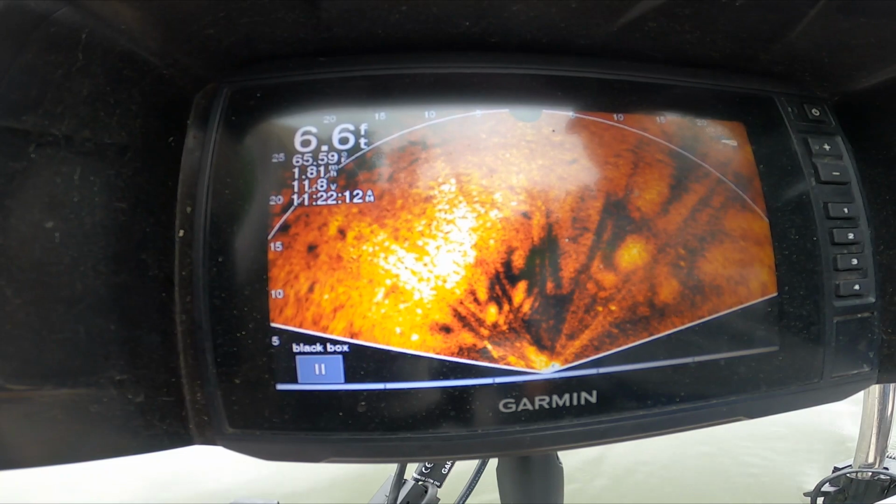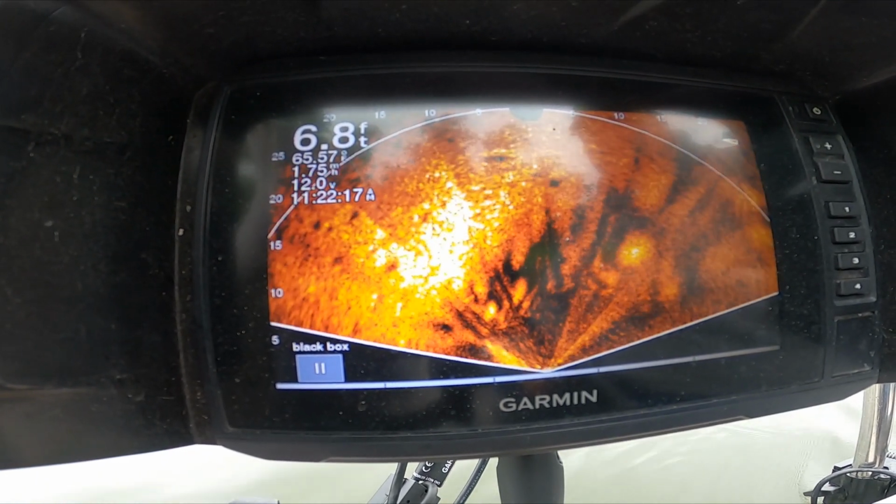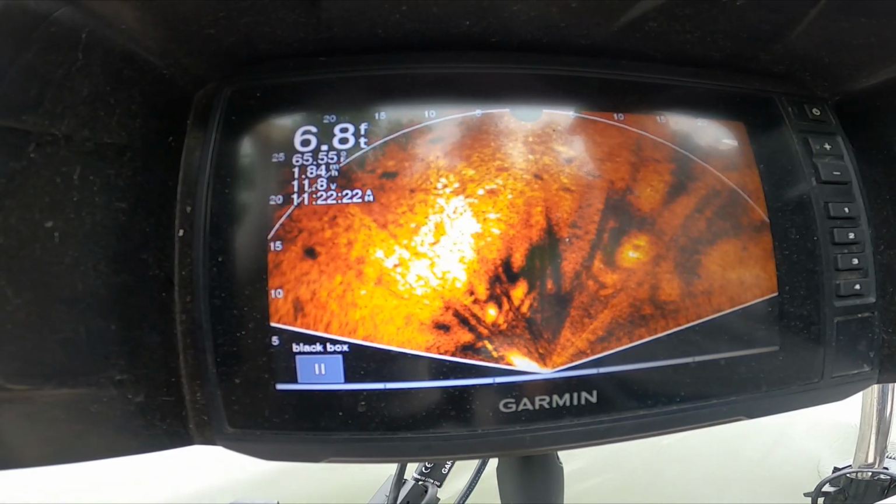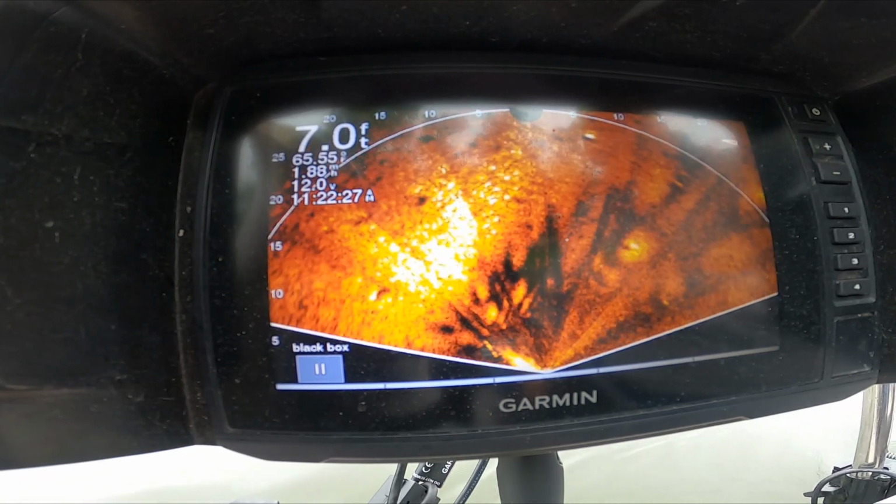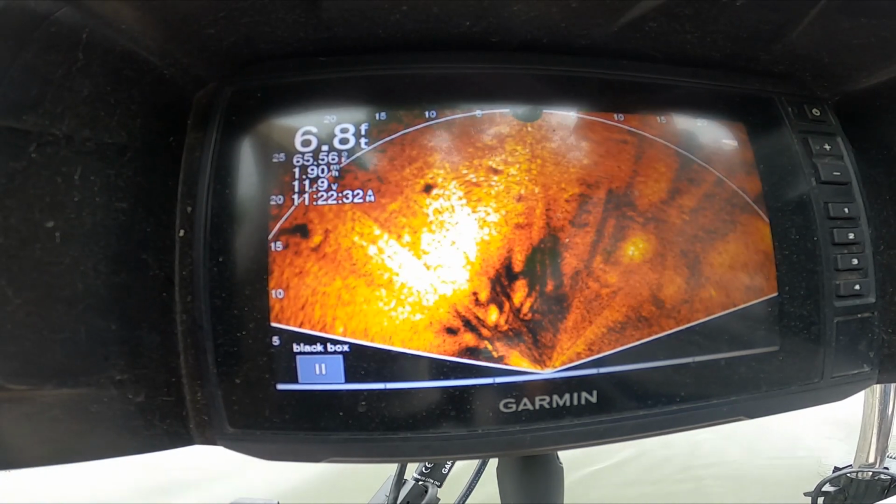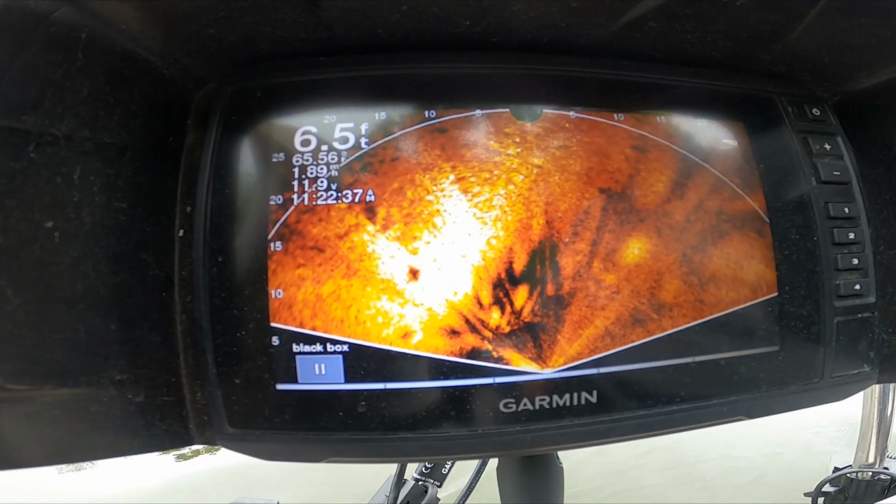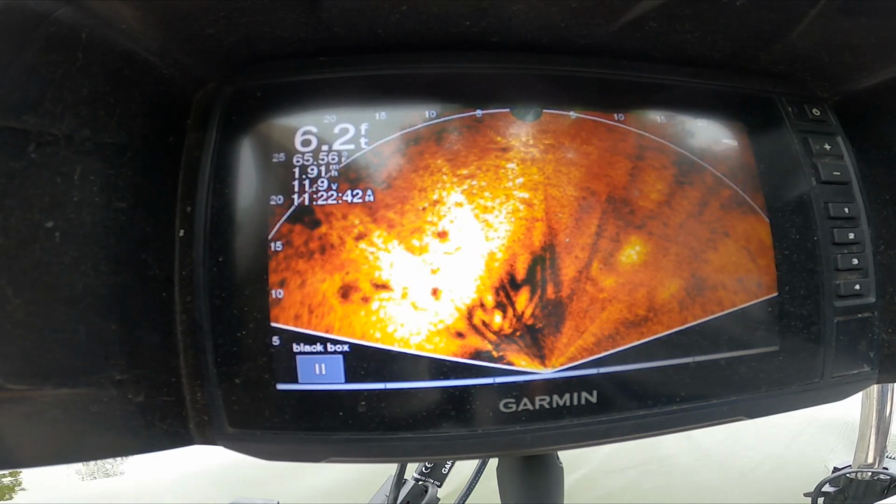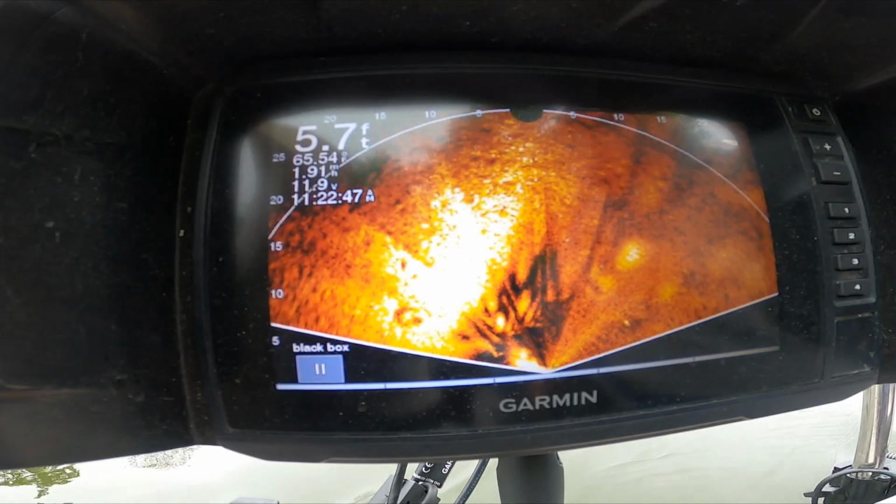I'm using my trolling motor. We're doing almost 2 miles an hour right now. Once I get up in this channel, we'll slow it down. Right now I just have the Panoptics viewing forward. Hopefully we can find some fish on their beds like I did last weekend. Like I said, water temp's 65 in here, so it's only a couple degrees cooler than it was.